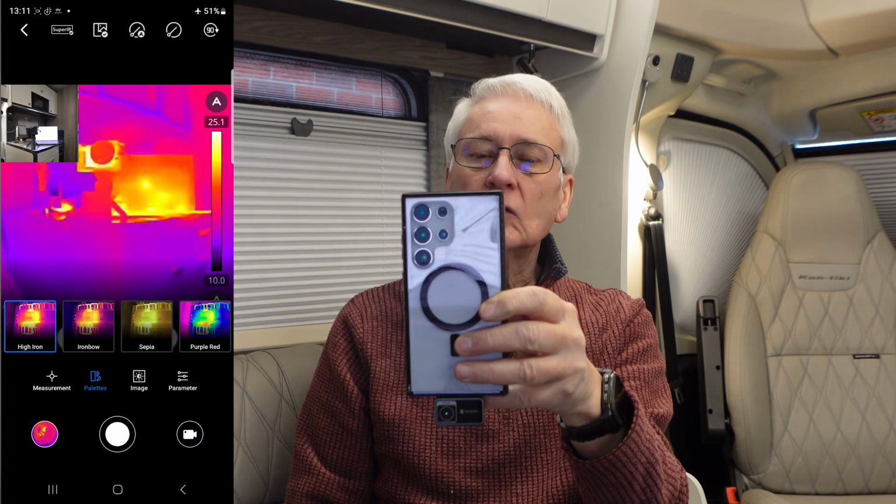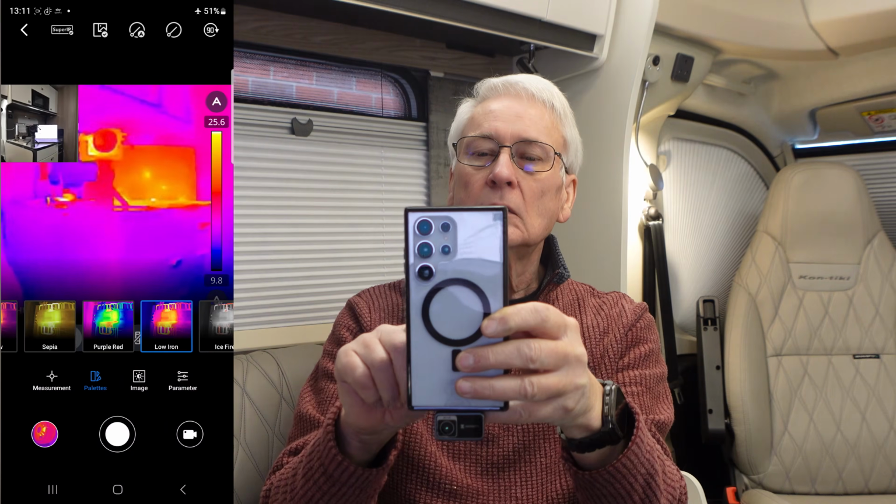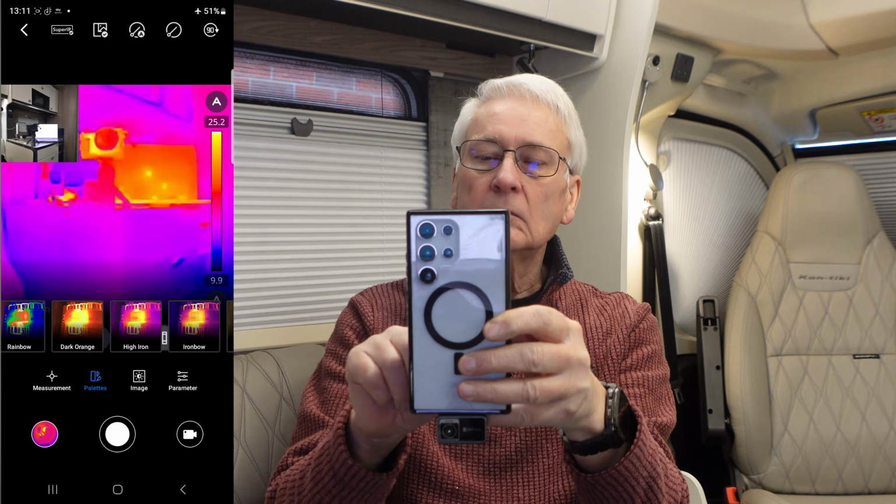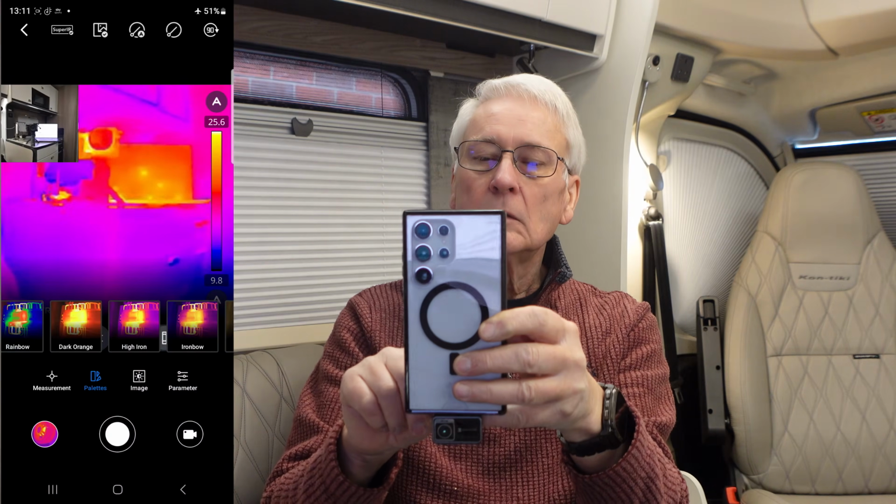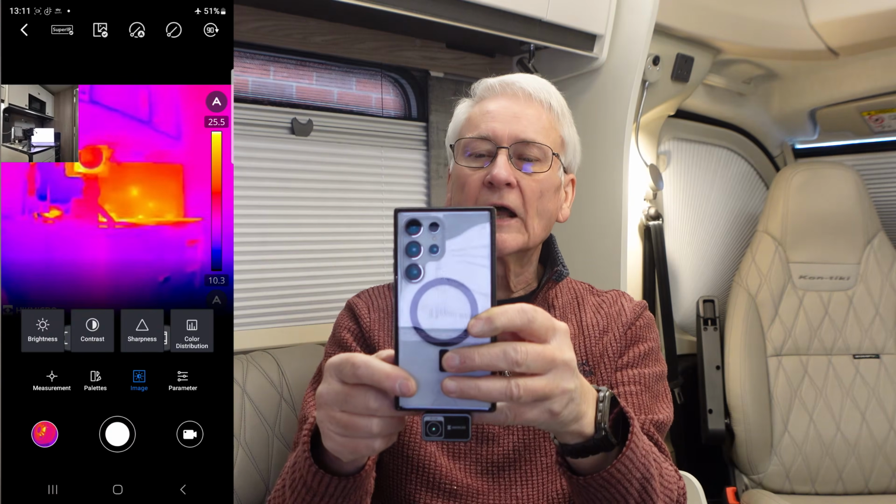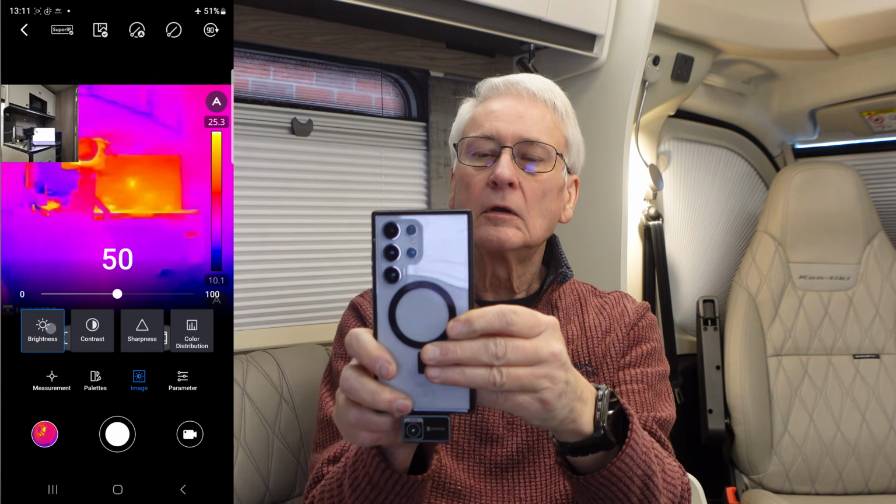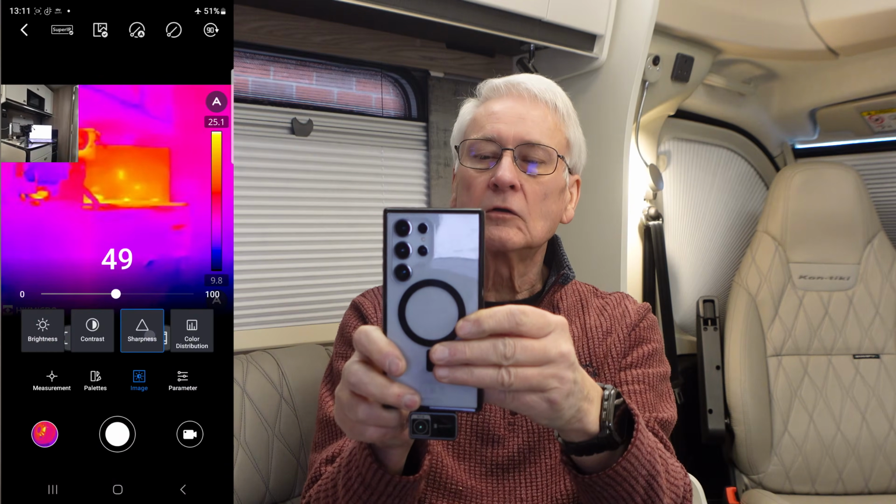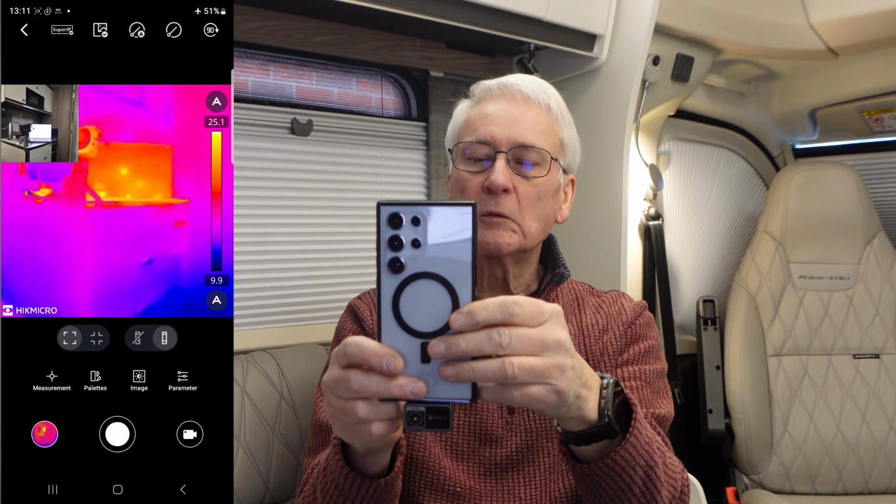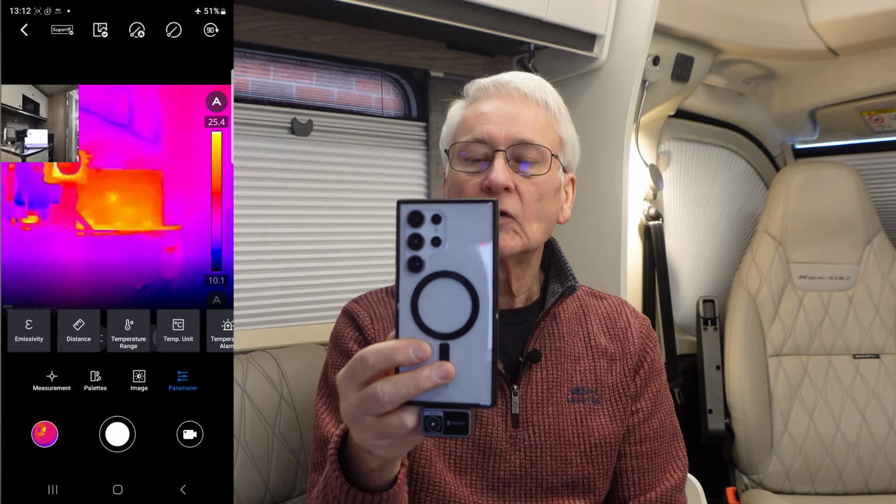You've got palettes at the bottom there, so you can have different colours depending on your preferences. I quite liked, where is it, that one there. I think that's a personal choice. You can adjust the brightness and contrast of the image. There is the sharpness or the colour distribution. I wouldn't play with that. And finally you've got the parameters. Let's have a look at those.